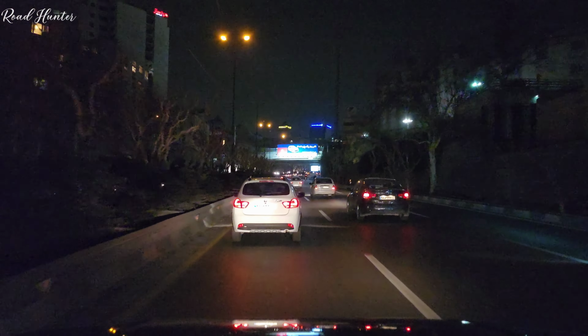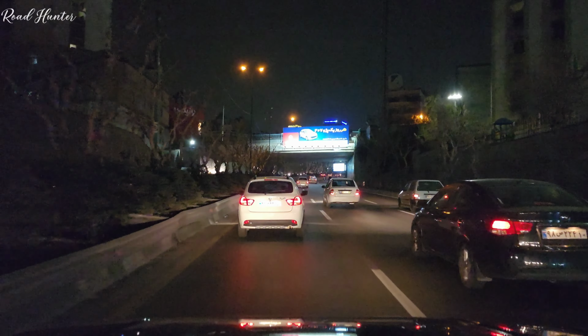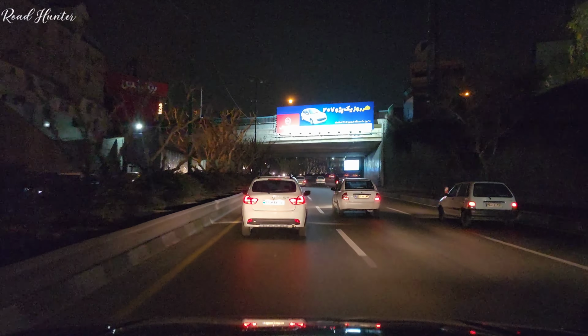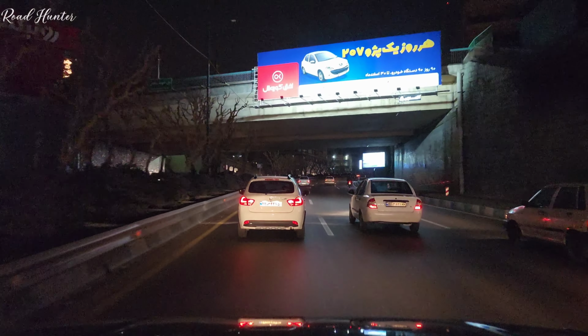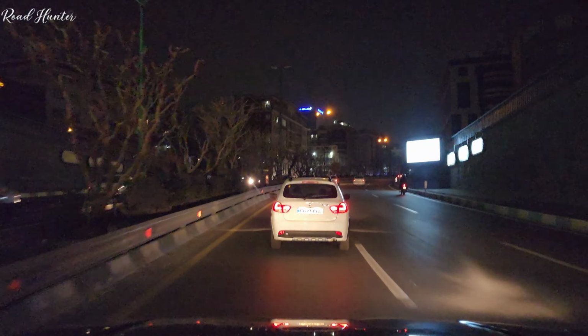As we move forward, the road becomes more open, surrounded by trees, creating a sense of freedom. Finally, we reach Tabiat Bridge, marking the end of Modarres Highway and leading us to another key route in Tehran.